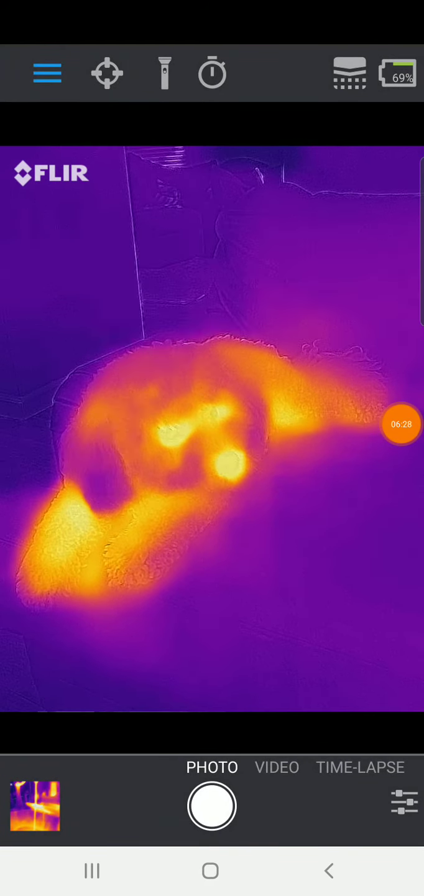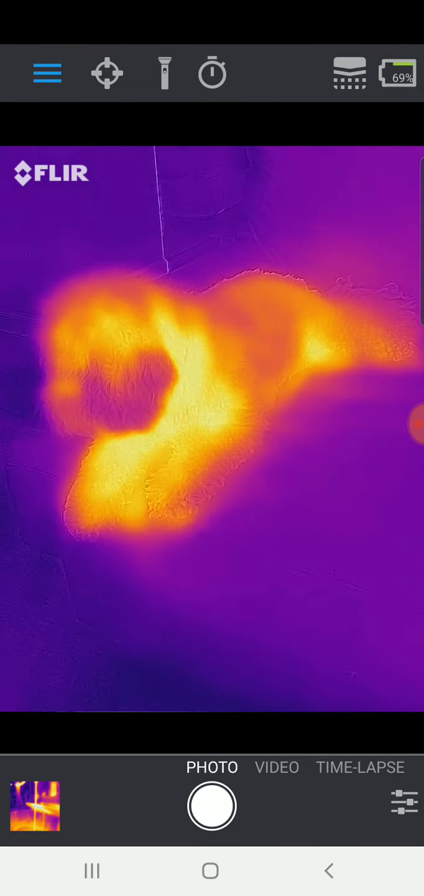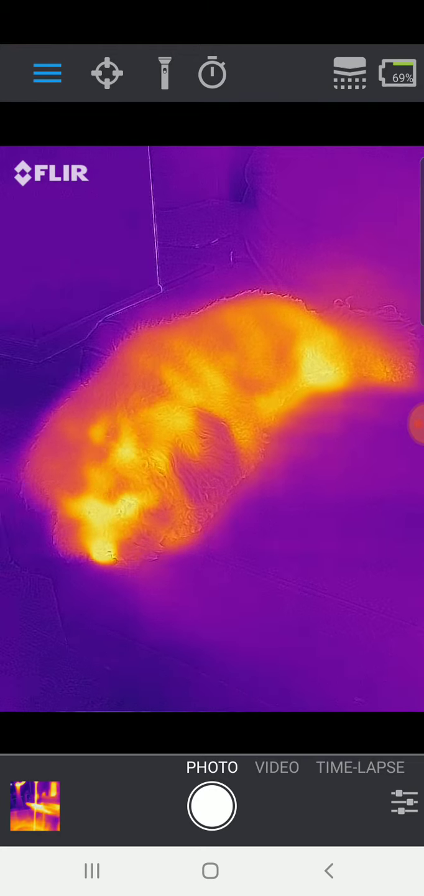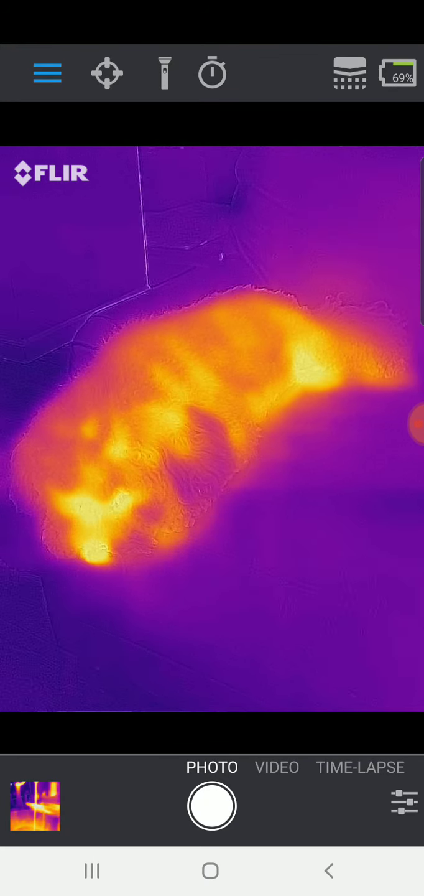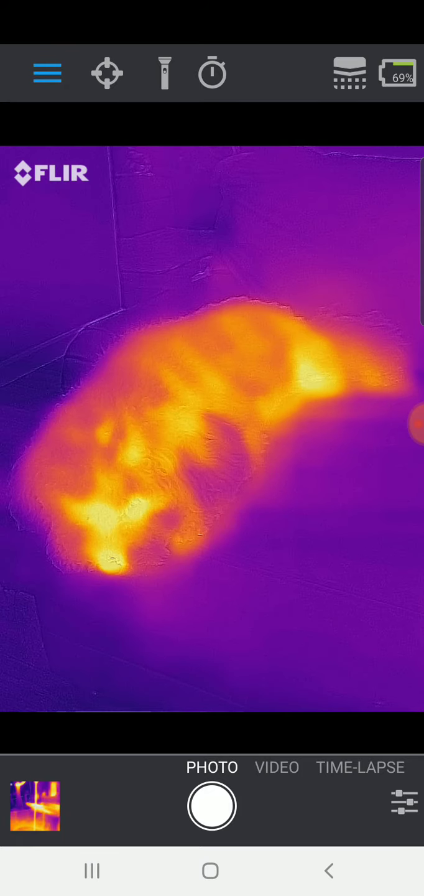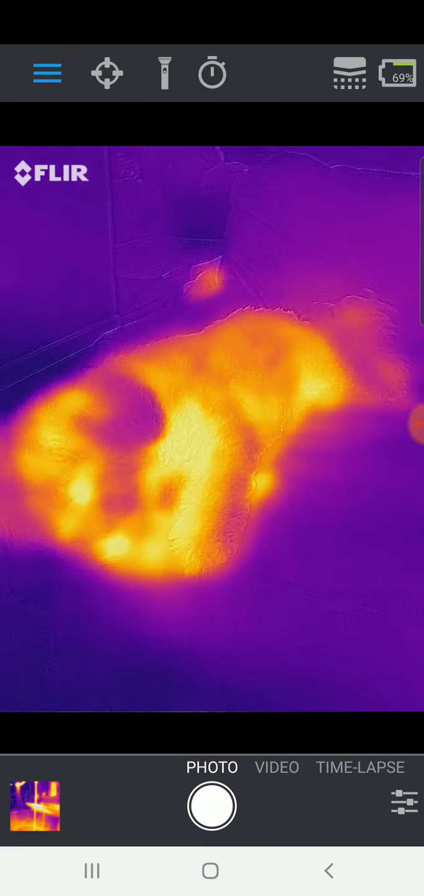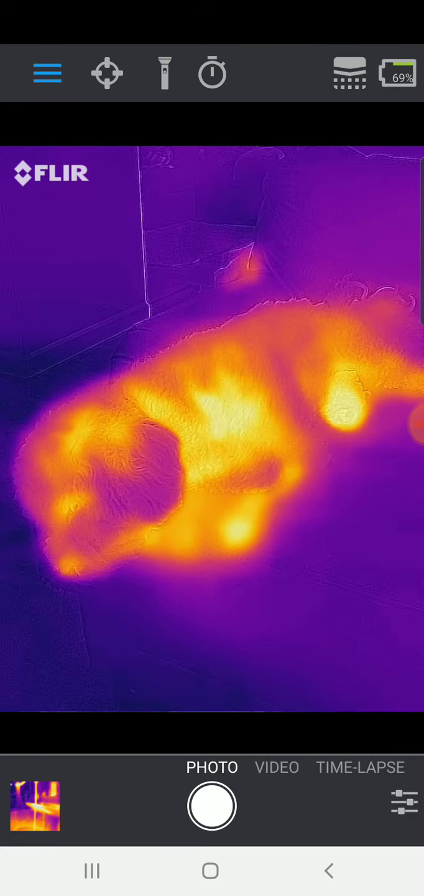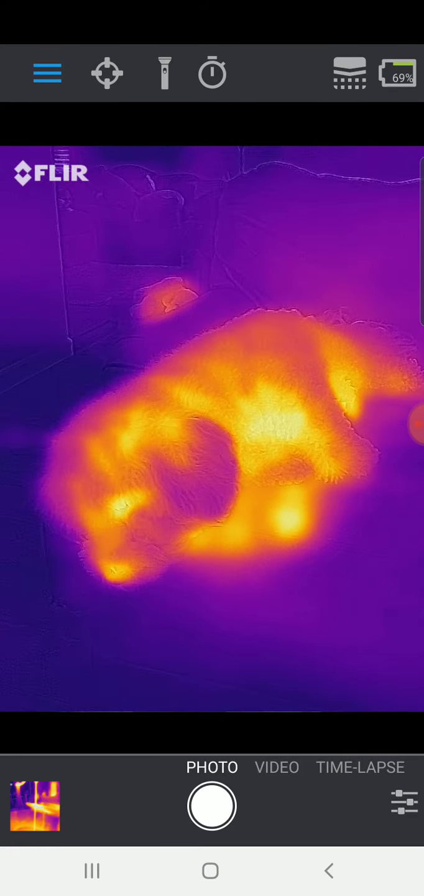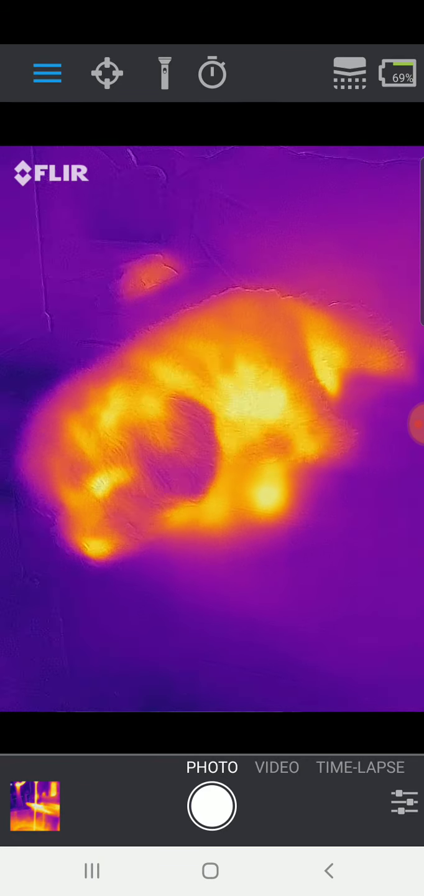Another really interesting thing to look at with thermal cameras is an animal. So people use this actually, they'll use a FLIR One thermal camera to spot wildlife in the woods at night. Or to even locate a lost animal if one of your dogs or other kind of pet runs away. So here's my dog under the thermal camera. He's just kind of chilling on the couch here. And you can see, immediately his ears are a little bit colder than the rest of his body. And his eyes and nose are radiating a lot of heat.